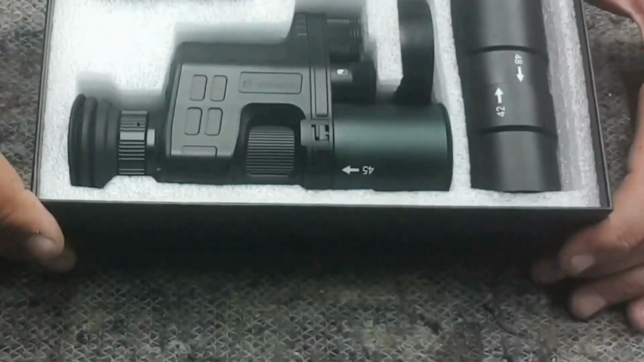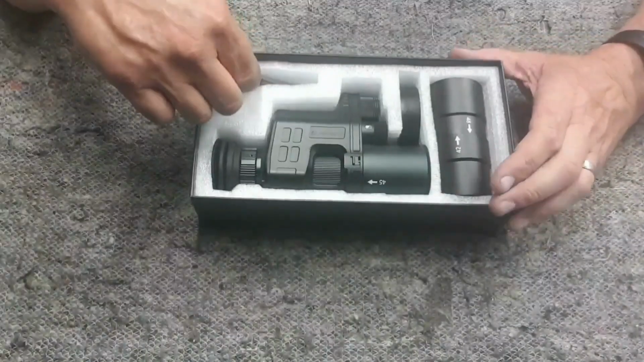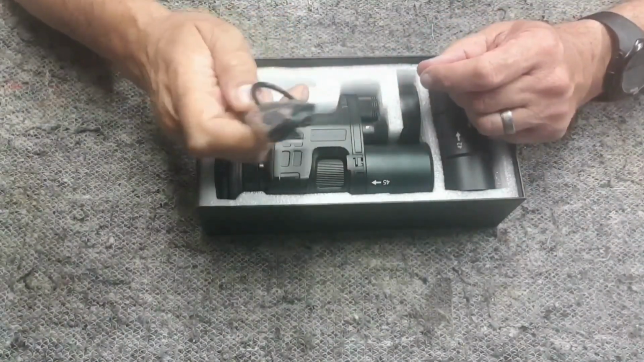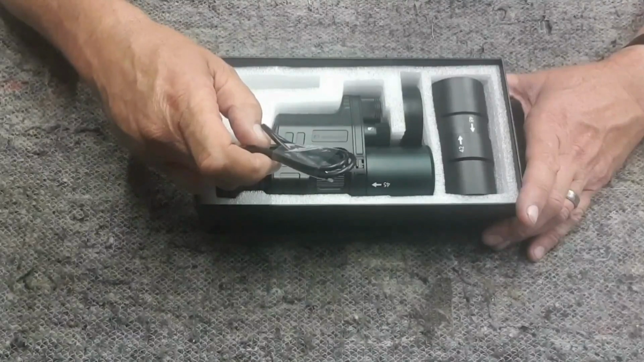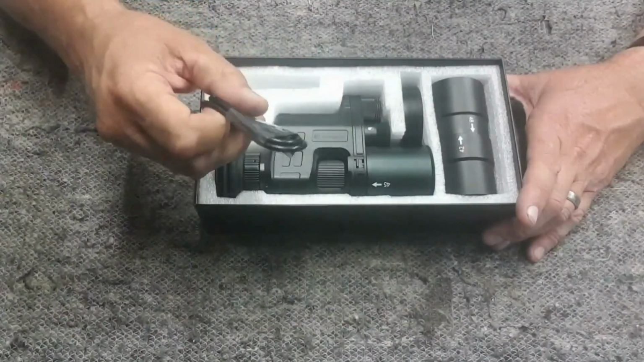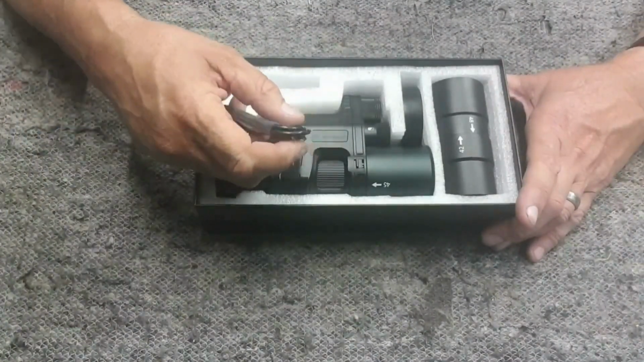So what do you get in the box? What do you get for your money? Right, so you get a couple of Allen keys, a spare hex bolt, and some spare O-rings. You get this little cable here, which is a USB to micro USB cable. This is for downloading images off of the NV100 to whatever you want to download to, laptop, phone, etc., and also for charging the battery. But personally, it's a lot easier to take the battery out and charge it with a decent battery charger, and to take the card out and put that in your phone, in your laptop, or whatever.